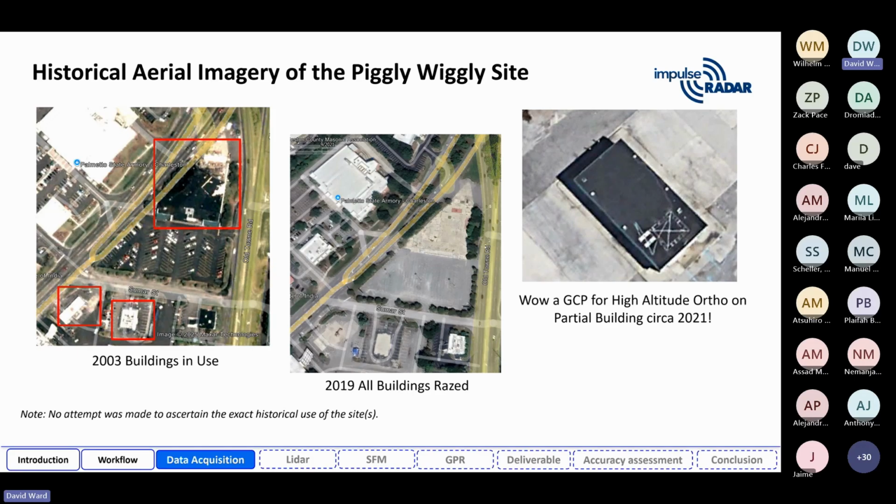So we went through the historical imagery, and it was kind of fun. Before all the buildings were razed, there was one little building off a bit from the rest, on the site but razed eventually. I'm pretty sure that's a GCP, a ground control point for a high altitude ortho, probably imagery for the county or something, because that's definitely a cross, and there's a north arrow painted on the top of that building. So that's the background of the site. We've had access to the site because it's just kind of there, to go run the Raptor and do some testing and so forth.